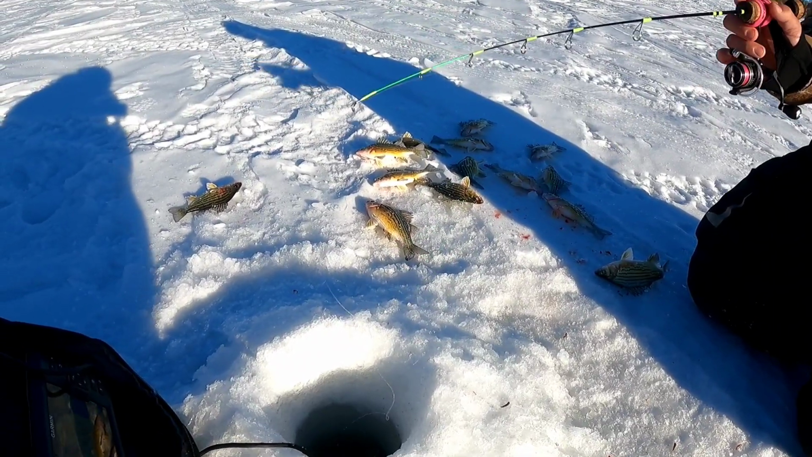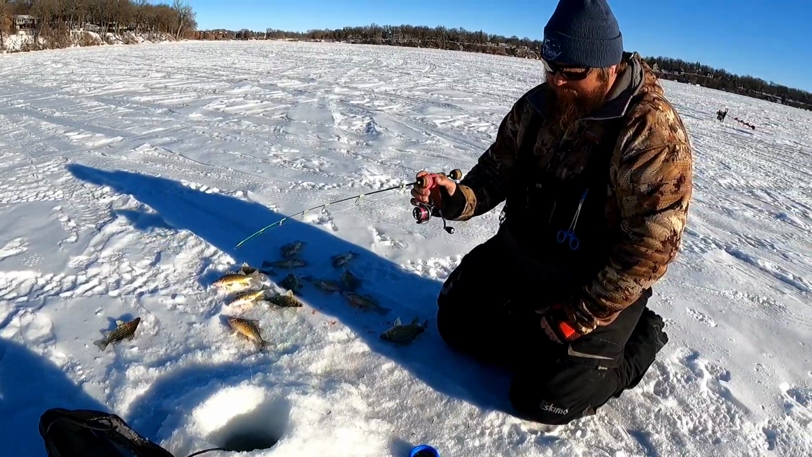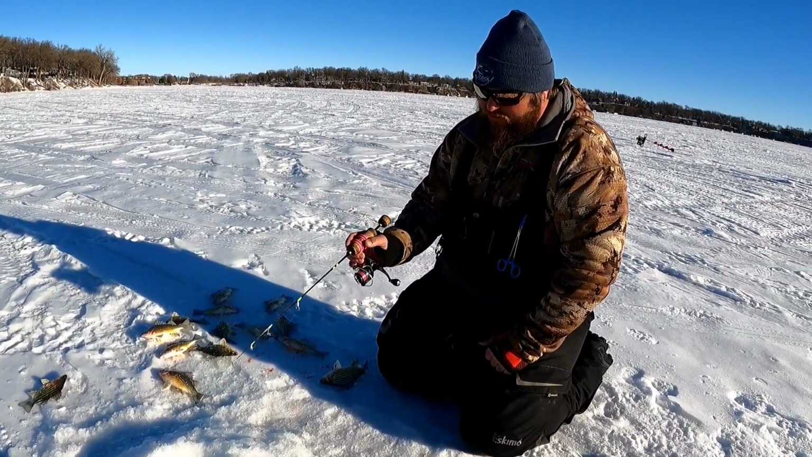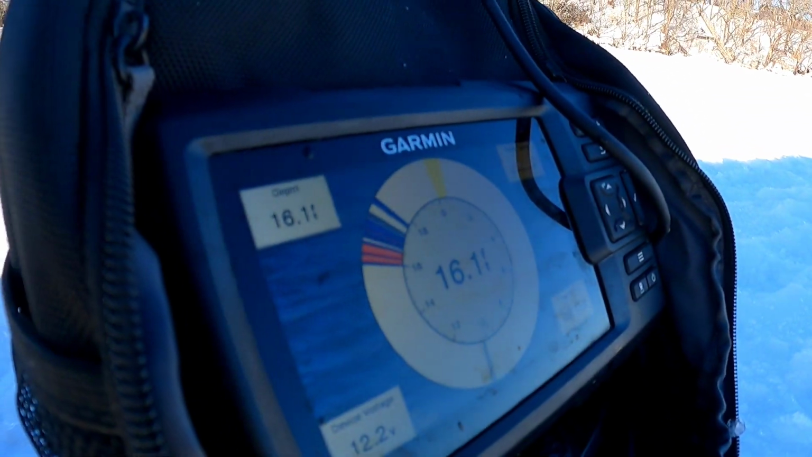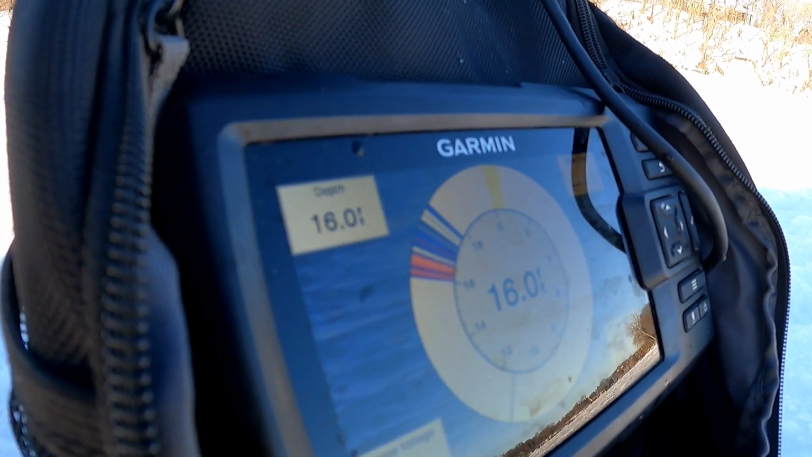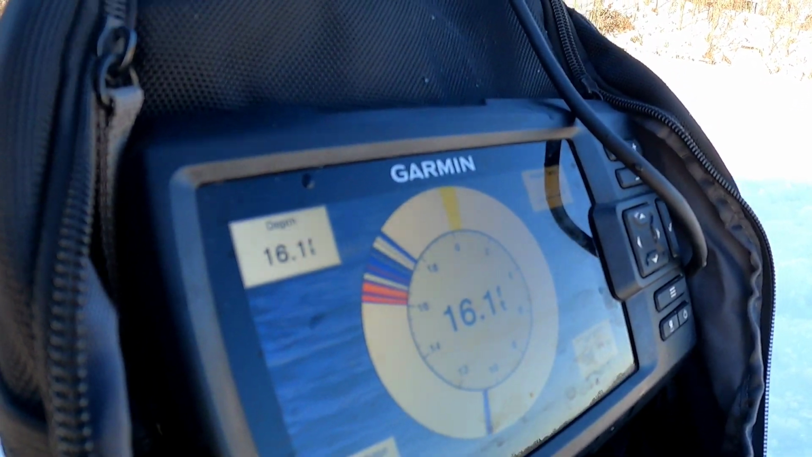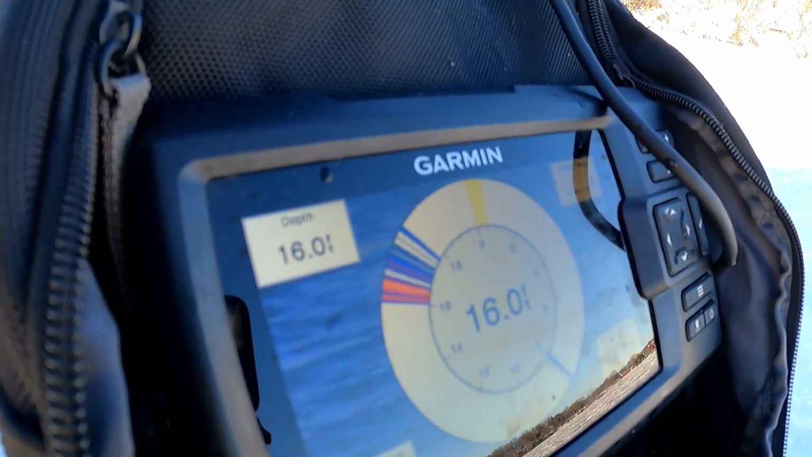There's still some fish down there, but I don't want to go down to them. If there's fish in the area, it'll bring more to that area. You can kind of see those fish on the bottom there. They're sitting right on the bottom, but everybody wants to go down to them. Your success rate will go down a lot if you try to fish off the bottom.